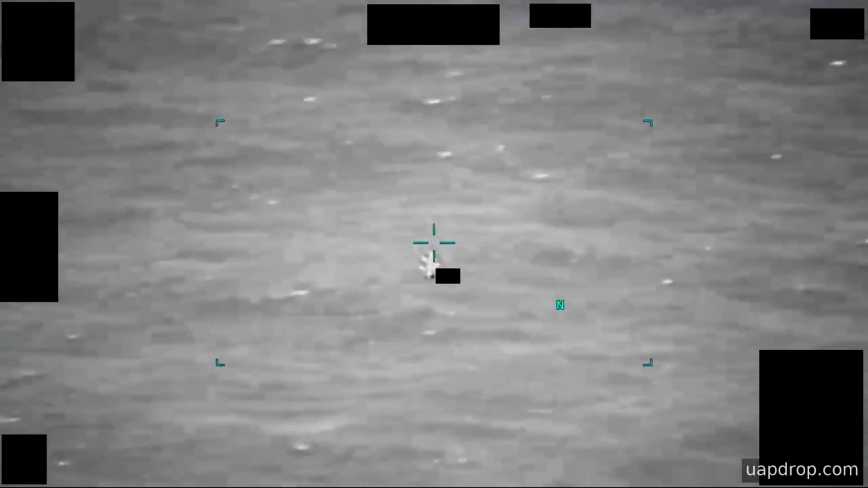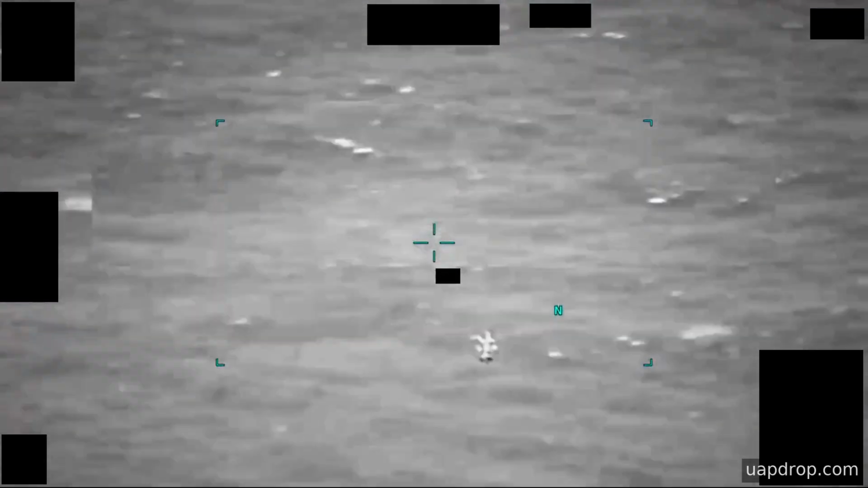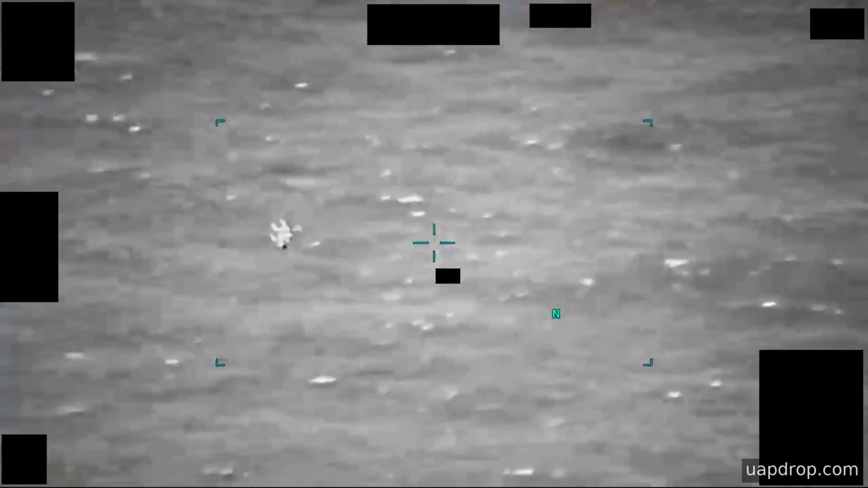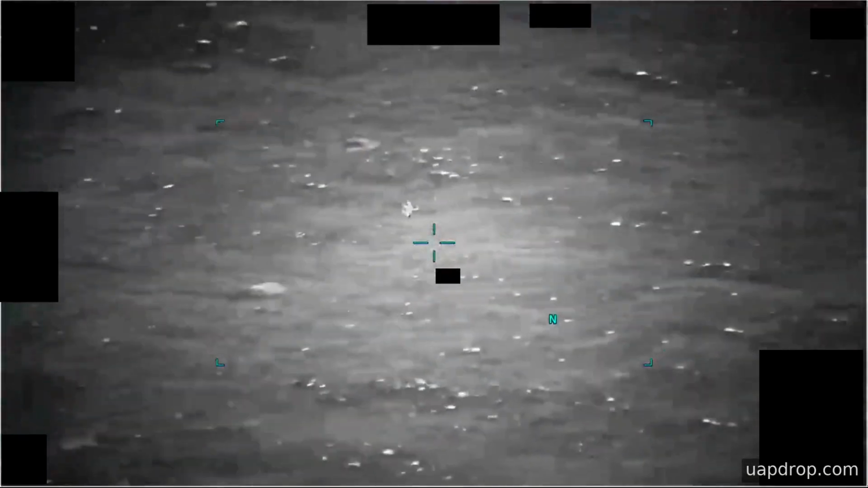For historians and researchers, this clip matters because it documents how contemporary military sensors capture ambiguous signatures over international waters and how those records are handled through official reporting pathways. The recording was logged as observed on January 1st of 2023, and the public release date was in July of 2026. If you are tracking patterns across multiple cases, note the operational detail here.